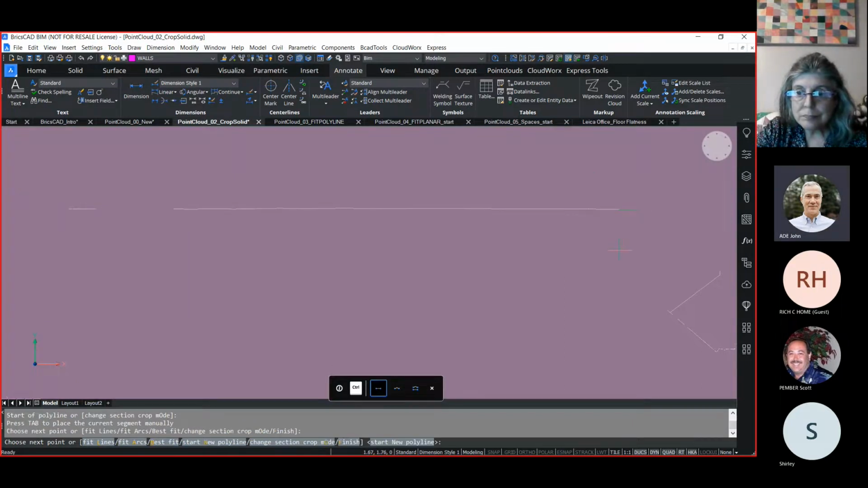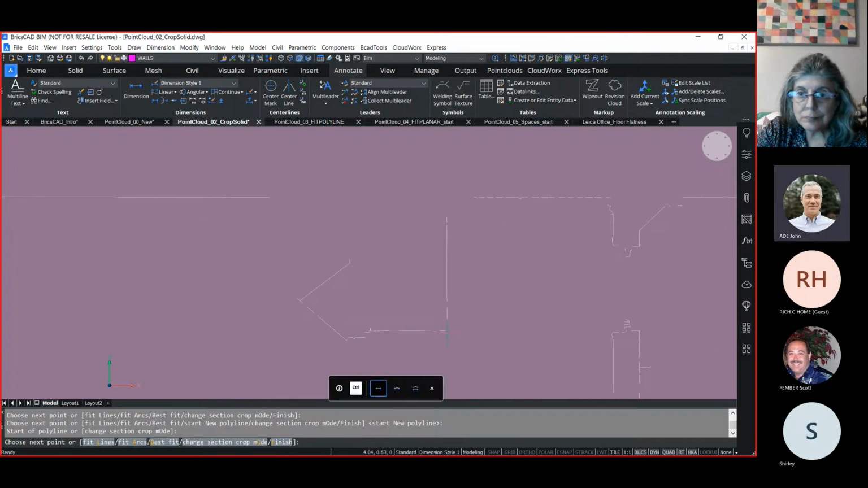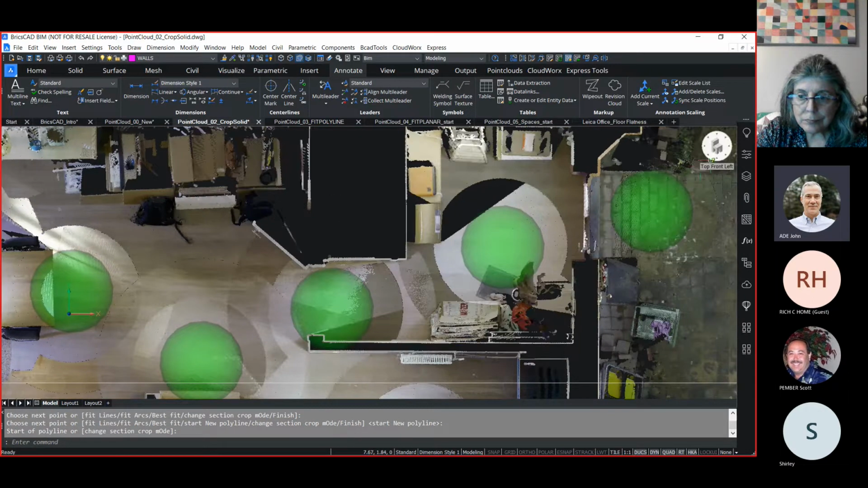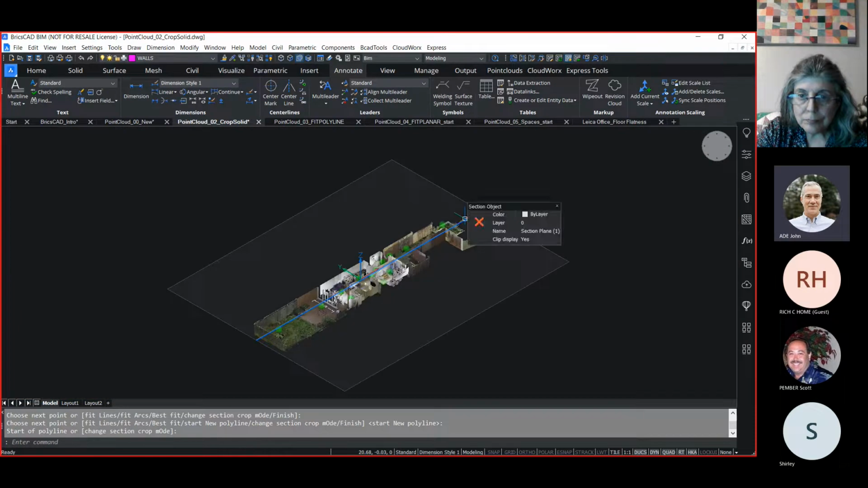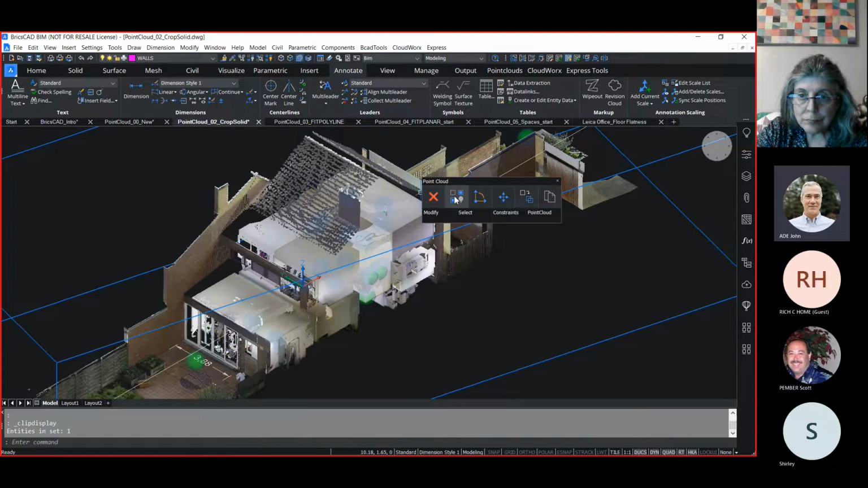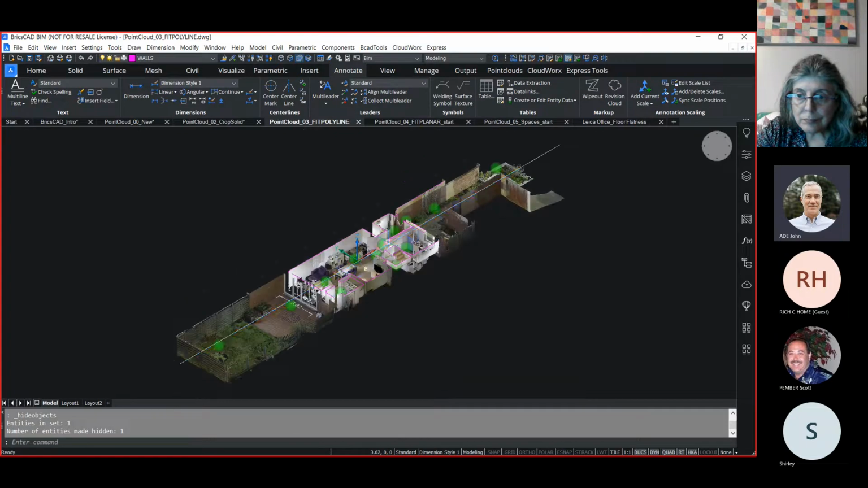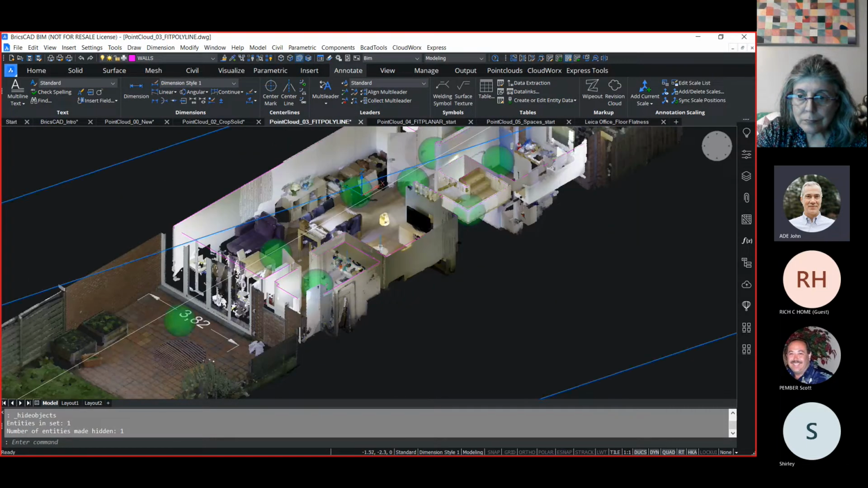I can trace over these lines, as many of them as I want, to start to create a plan, if you will, of my point cloud. So if I disable my section and turn off the display of our point cloud, you can see those lines that I started to generate. Thinking forward, if I did more of that tracing using the fit polyline, I can get to where I have a lot more of these lines.